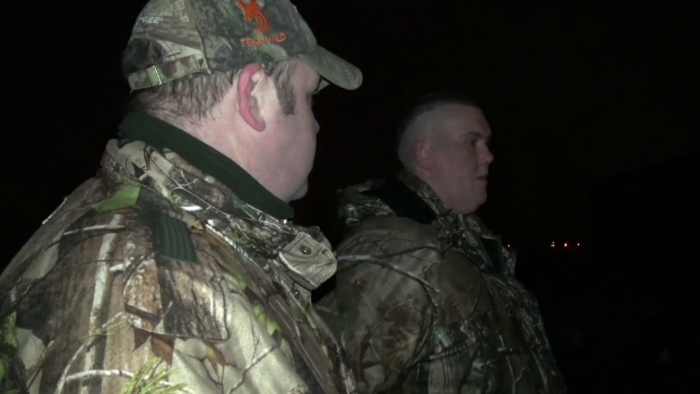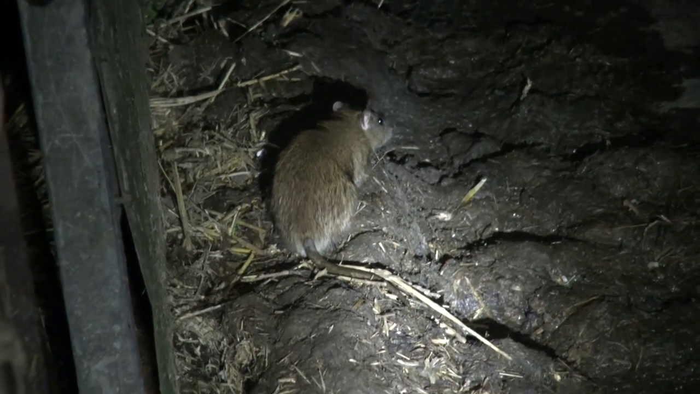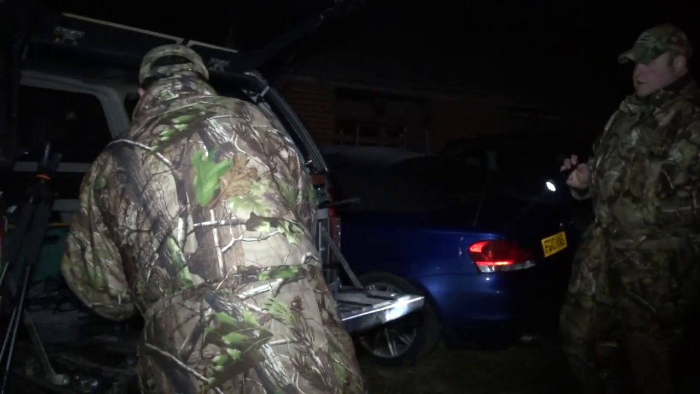Just as the boys are heading off, a huge rat comes running out of the cover. It sits there, bold as brass, next to the gate. With rats this size, maybe we should have brought Ian's Ruger #1.